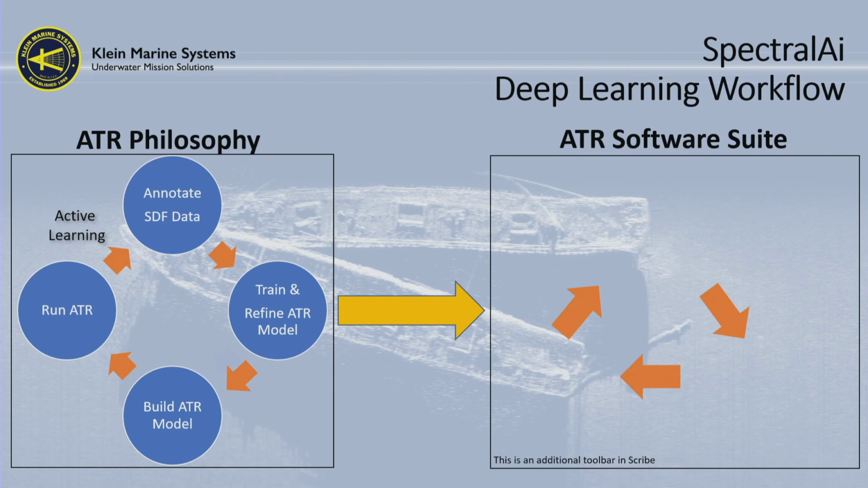So we let the ATR find those extra 20 targets, build it into the model. I now have a model based on 40 samples. And as you go further and further along, you can actually refine and build your model. So based on that philosophy, we developed a couple of different software packages.